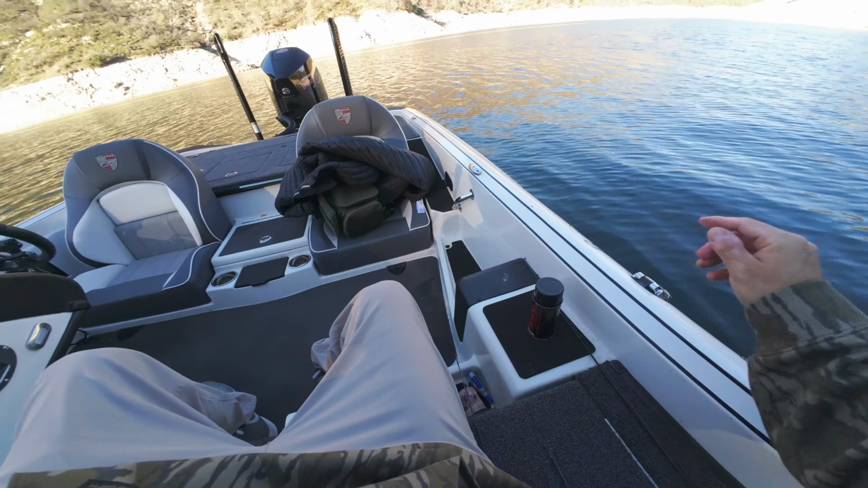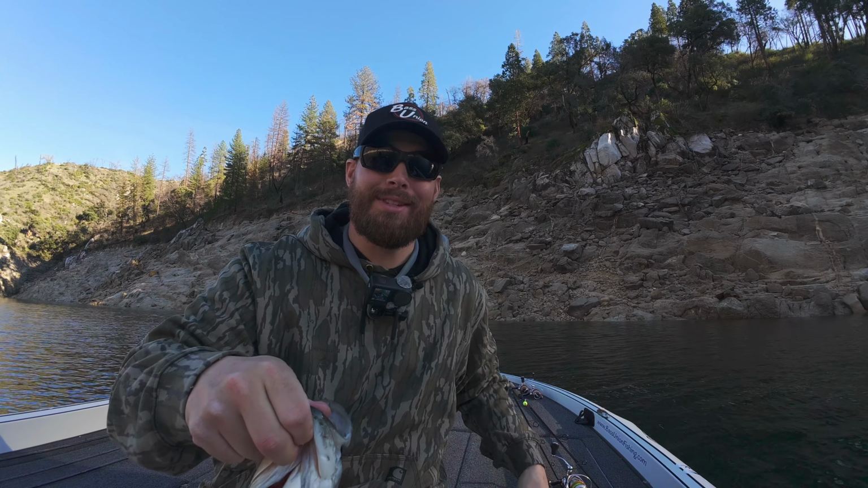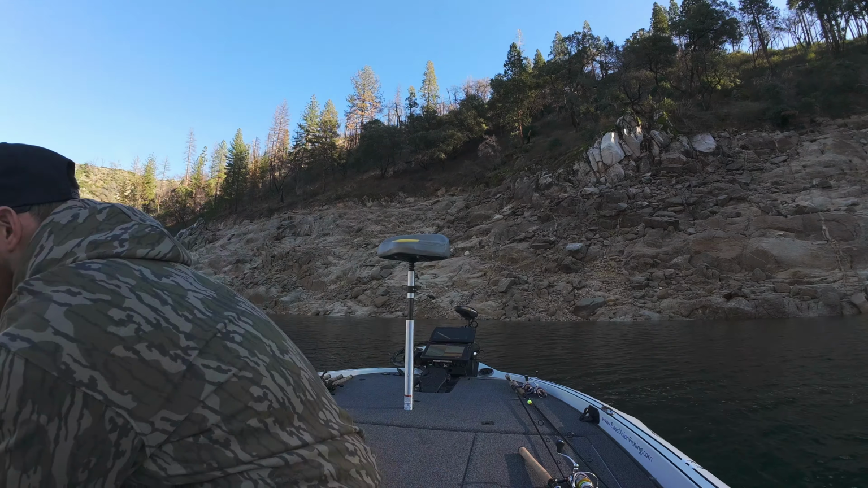Let's try on this Bubba scale. This thing's got to be pushing two. Has to be. Clear the scale. All right, let's see. Locked in at 2.01. I will take it. Not a bad one. Oh, I almost just threw the scale in the water. Oh my gosh. That would have been a $200 mistake. That's what I'm talking about. That's a nice, healthy chunk of a spotted bass out here on Lake Oroville.